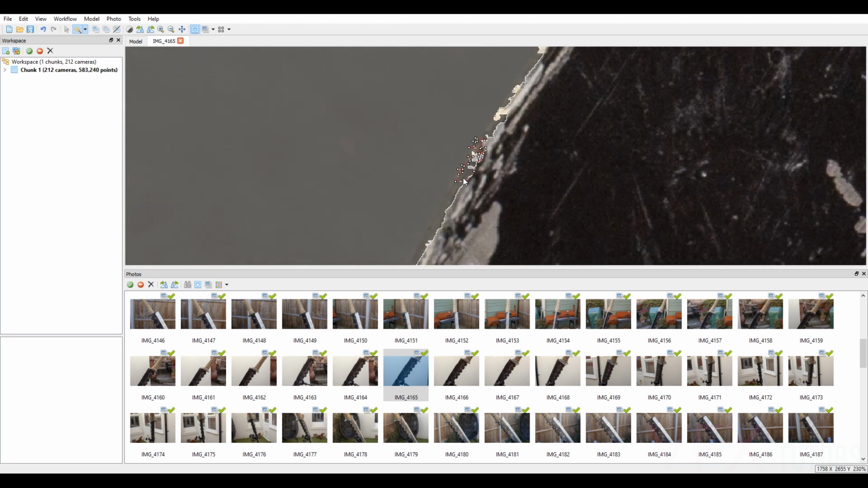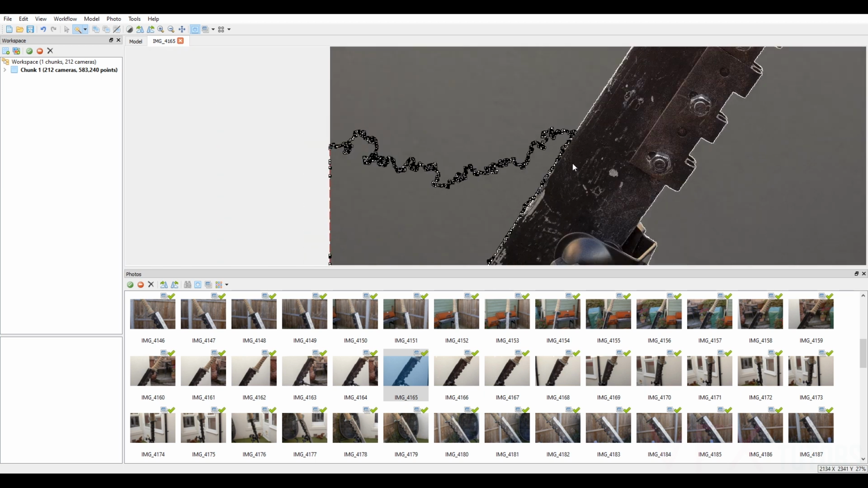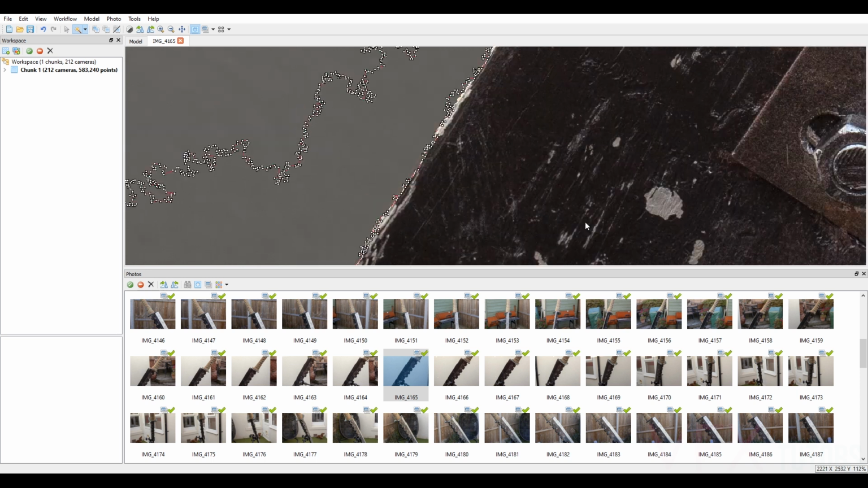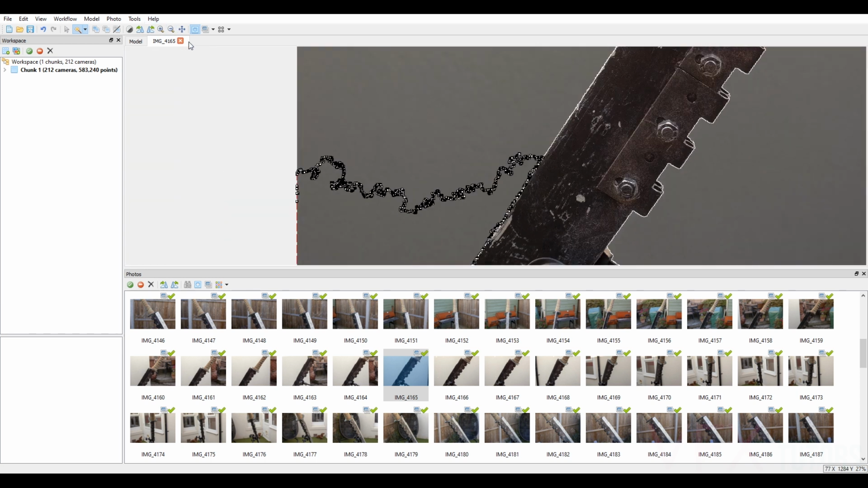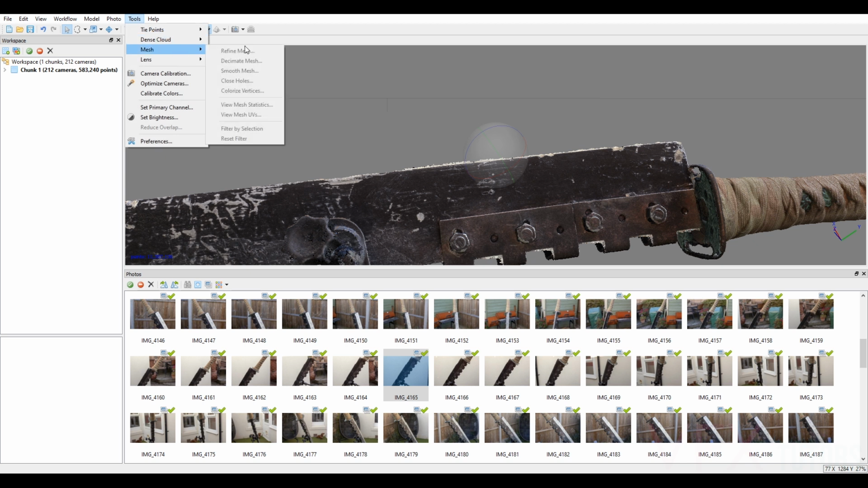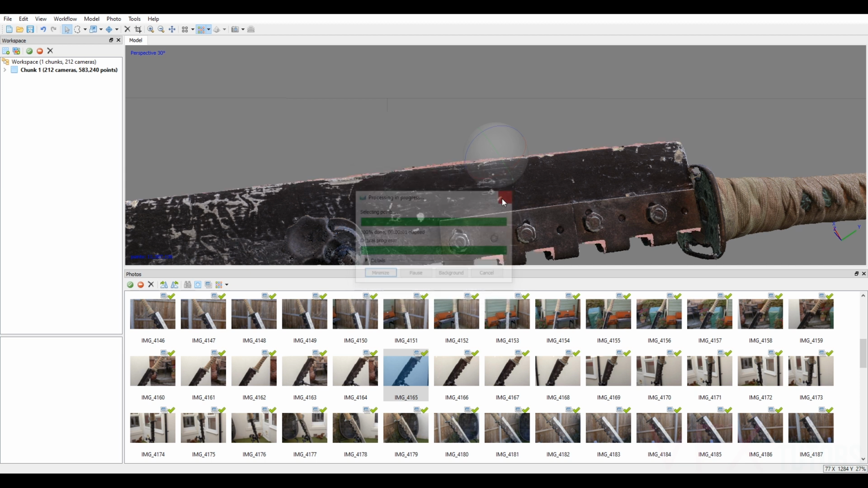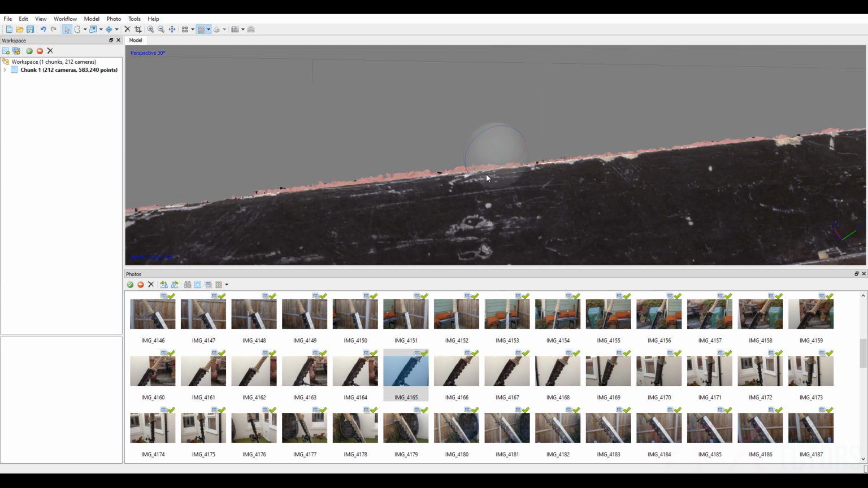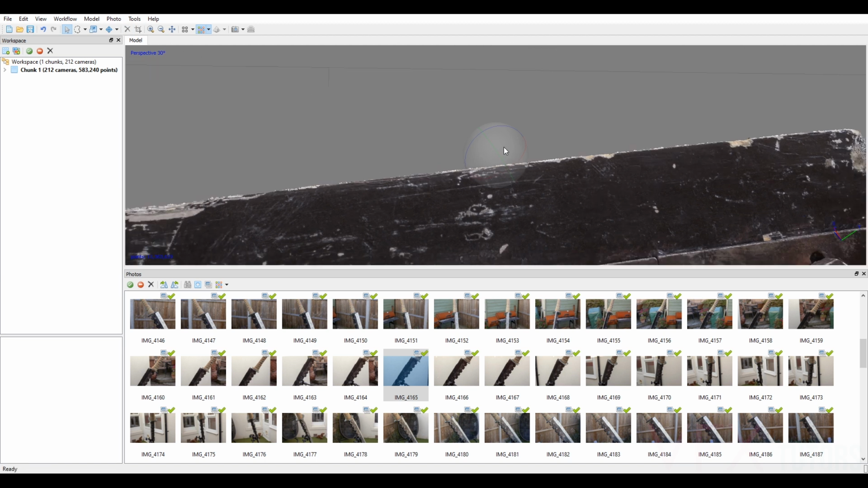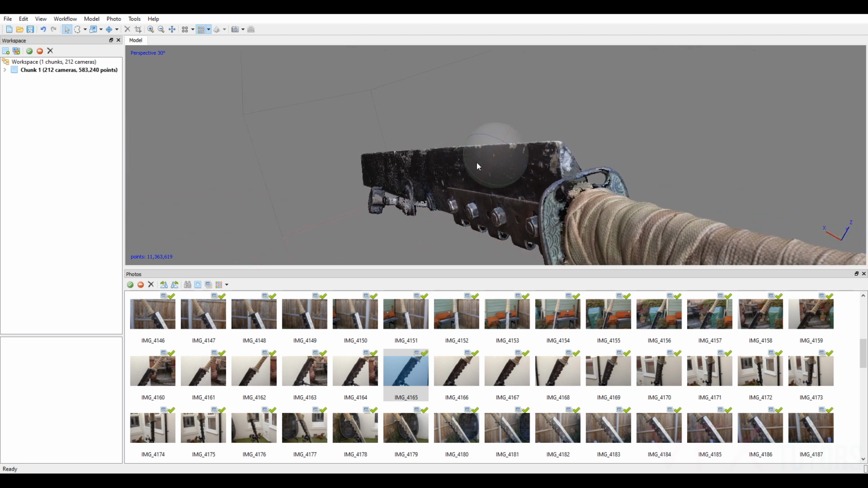You can see actually how it's probably taken a bit too much off. But let's go and have a look. So that's 4165. And we can delete that.